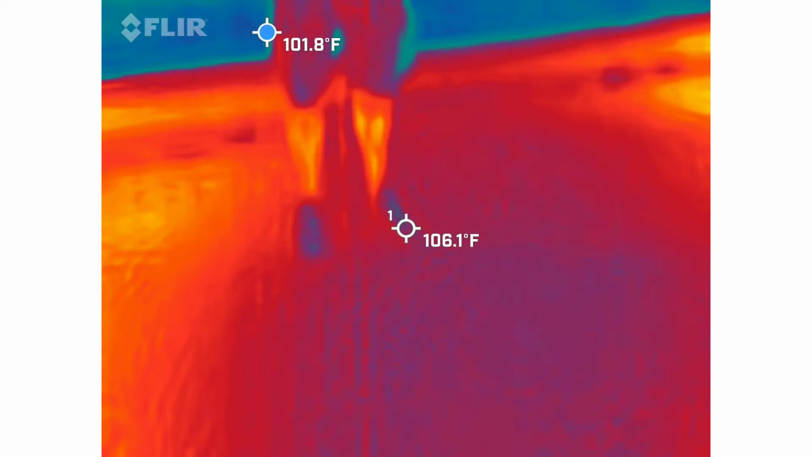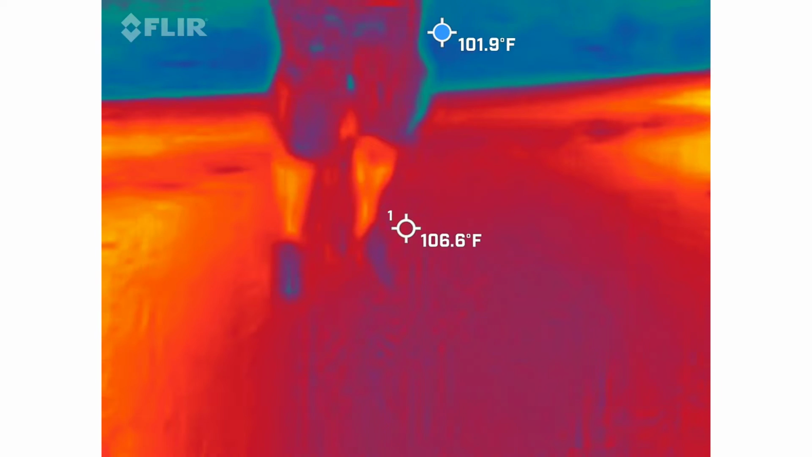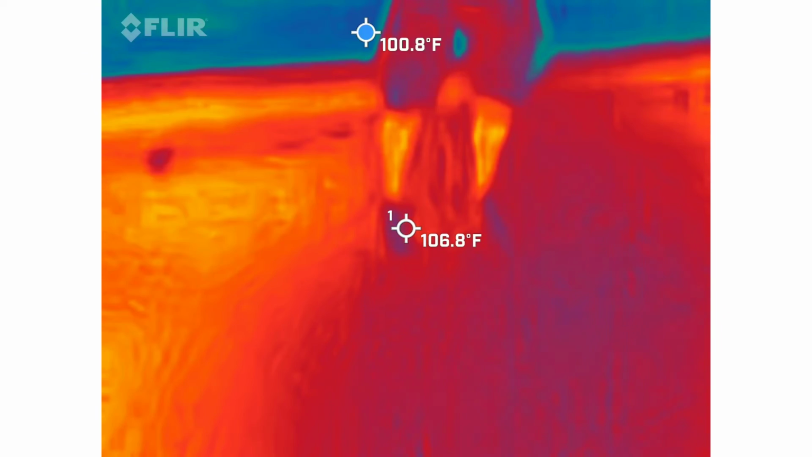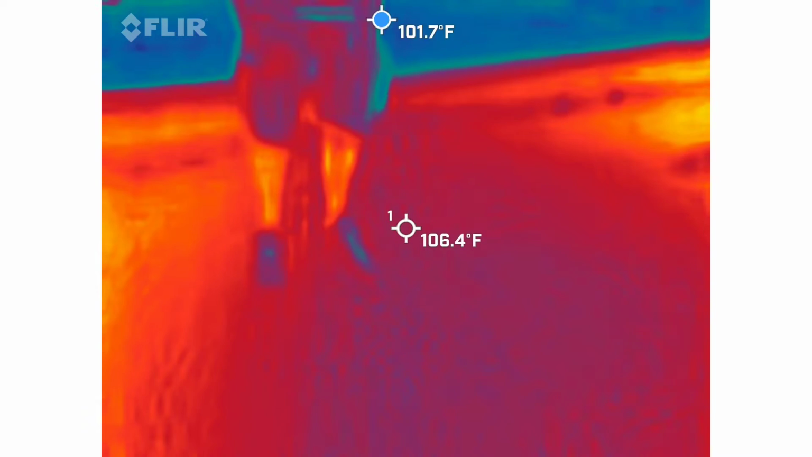The other thing you're going to try to do is keep the sky out of view. The reason why is because the blue dot that I told you about with the cold spot in the frame is going to automatically default to the sky because there's no surface. So again, some of these spaces that might be impossible, just do your best. The slower you move with that camera, the easier it is to watch, just so you know.